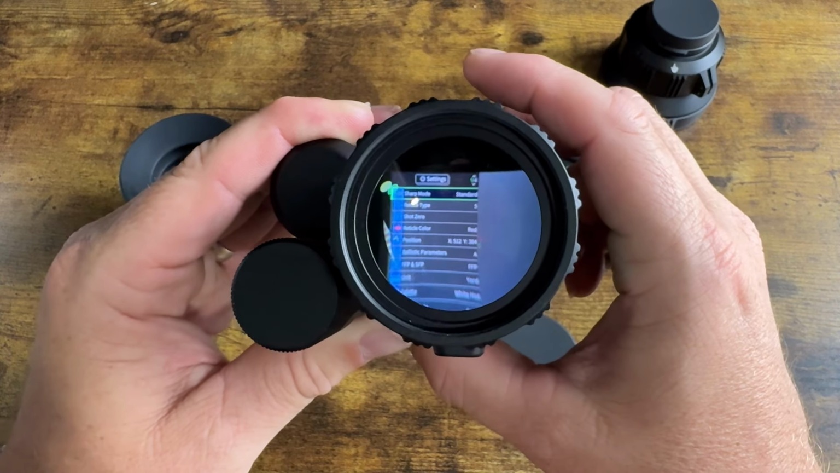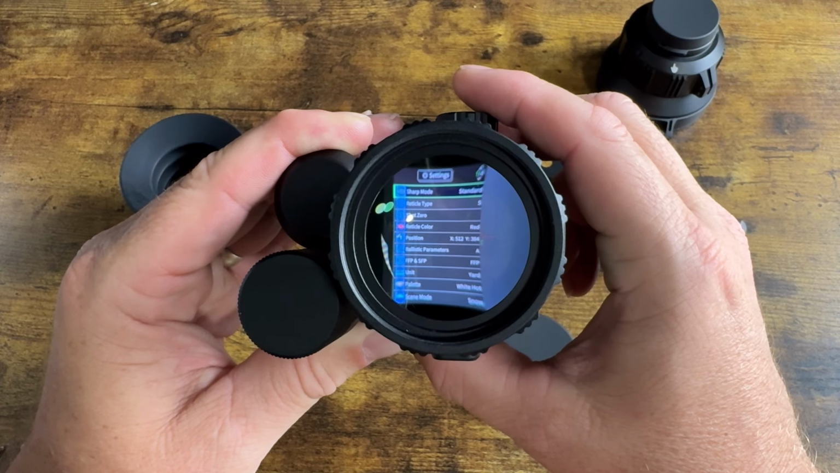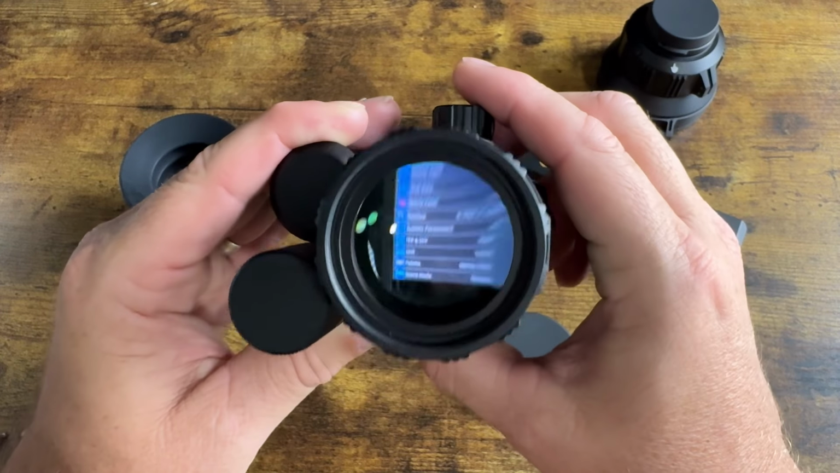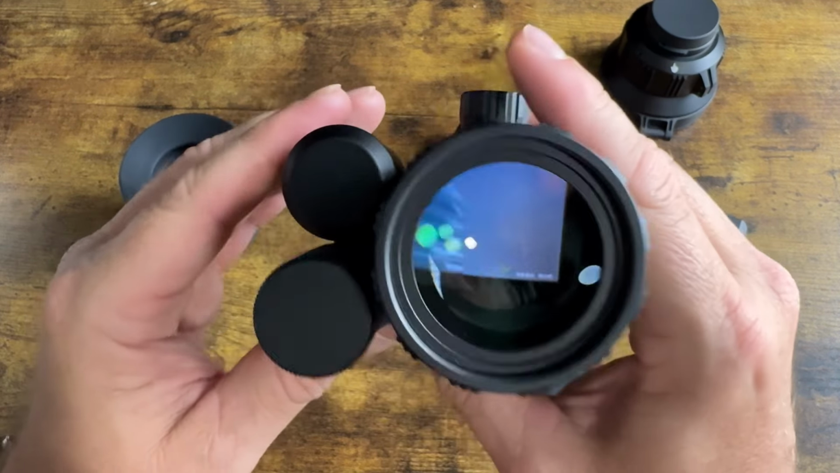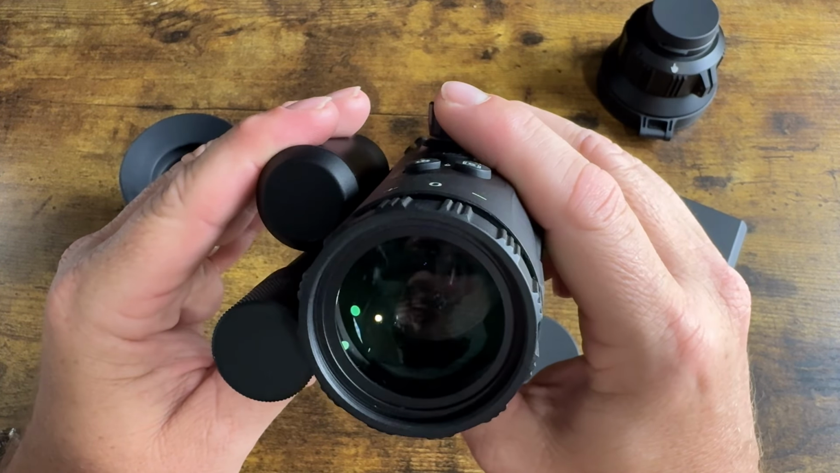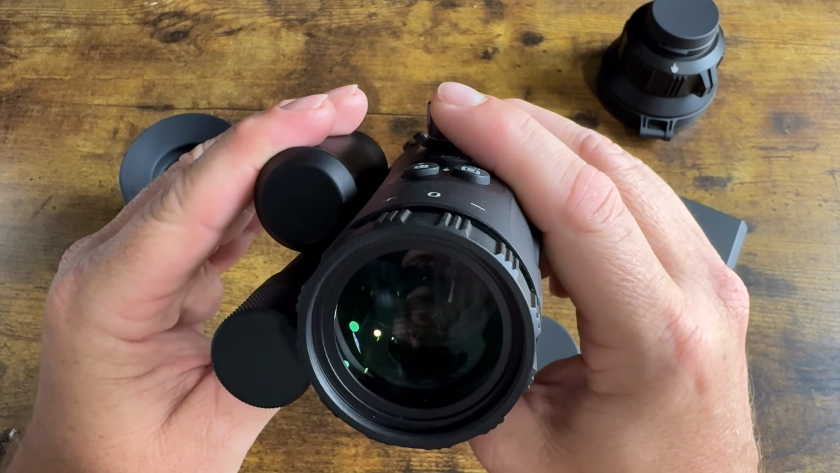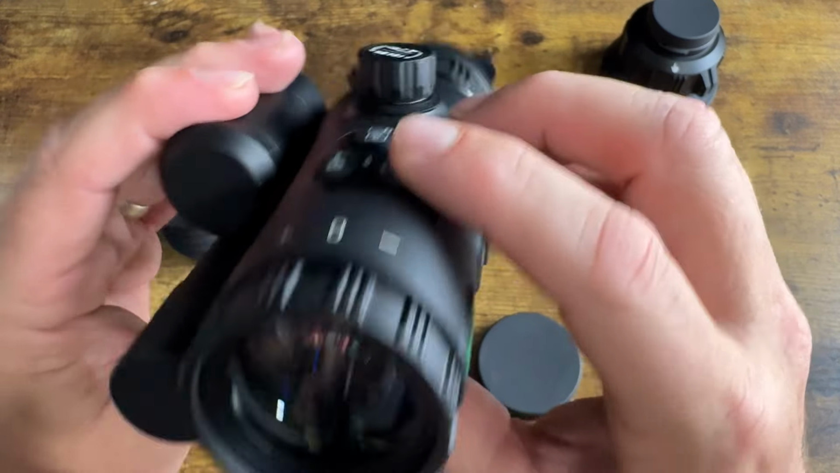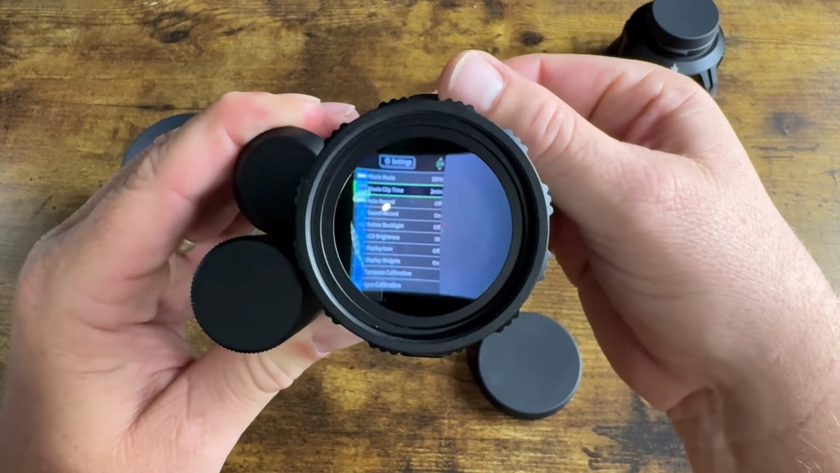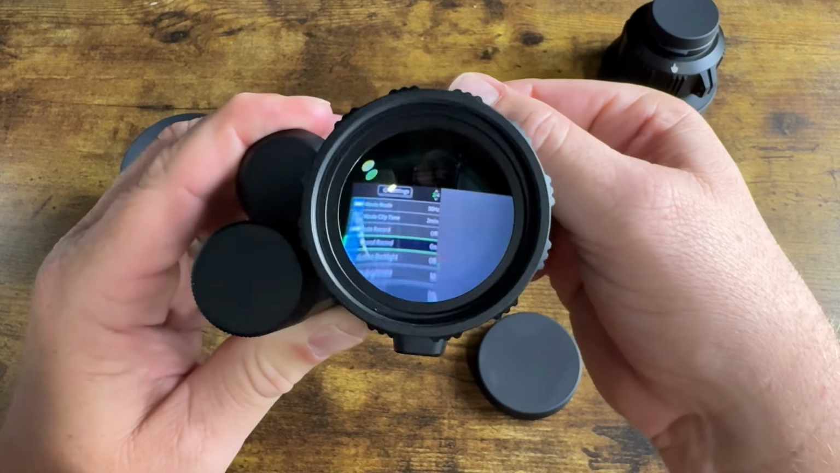Now, as you can see, we have the sharp mode. We have reticle type. Let me just read through it. I'm trying to see it through the camera. It's hard. Shot zero, reticle color, position, ballistic parameters, first focal plane, second focal plane, unit, palette, scene mode. Now, if you press this button right here, you go to the next menu, or you can rotate down through all the menu items here. Movie mode, movie clip time, auto record, all that kind of jazz.